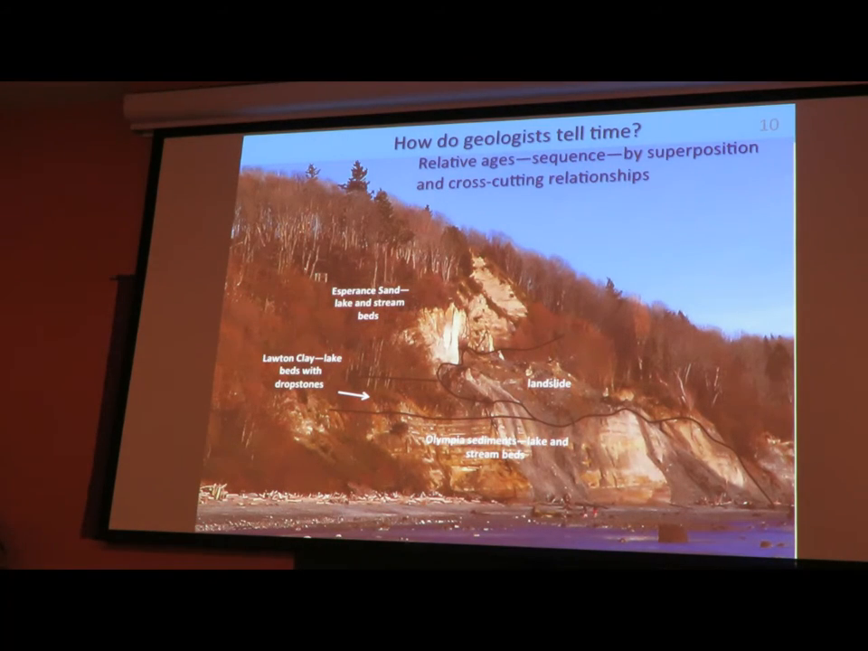I'd like to talk a little bit about how geologists do time. And for many of you this is obvious, and I apologize for belaboring. We do time primarily by superposition and by cross-cutting relationships. We can go to the south side of Discovery Park in Seattle and look at these layers stacked up here and say this is the bottom of the hill, it's the oldest. On top of it are these layers, on top of it are these layers.